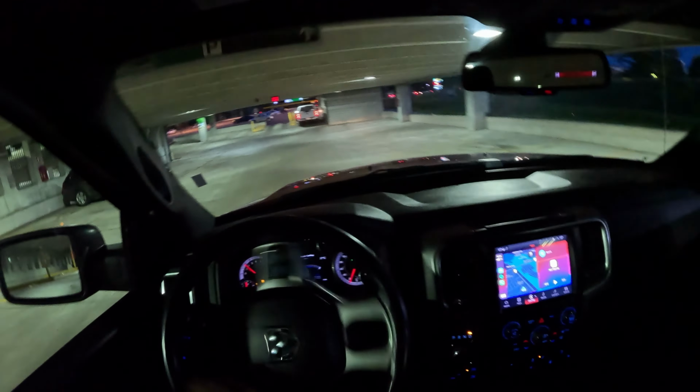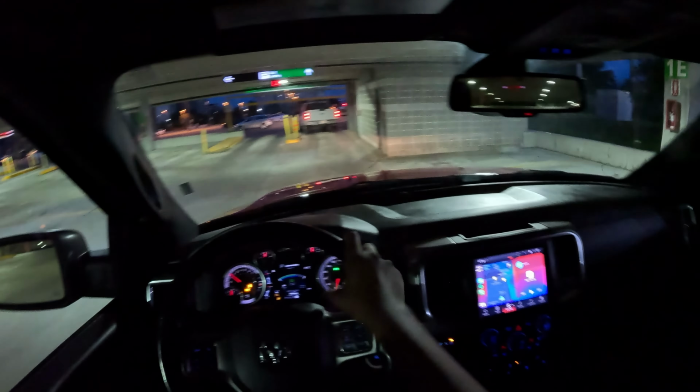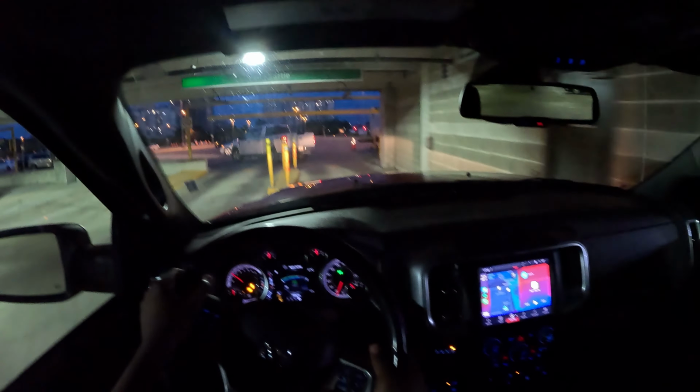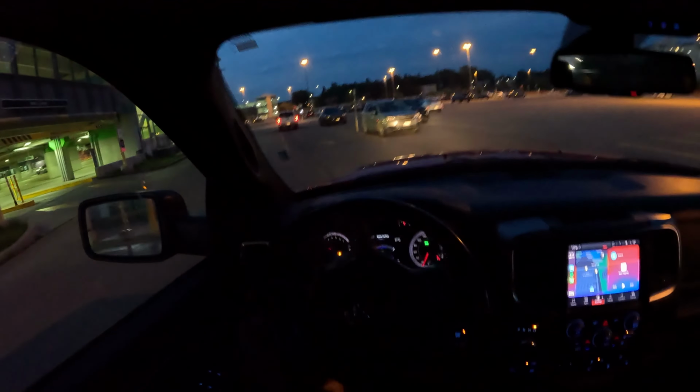And the beauty about driving such a big thing like this is that, well, it's not really a good thing, it's kind of like a behavior that you adapt after driving this truck for a while, is that you kind of become a bully on the road. You're big enough that people tend to get out of your way really quickly. Curbs are optional.